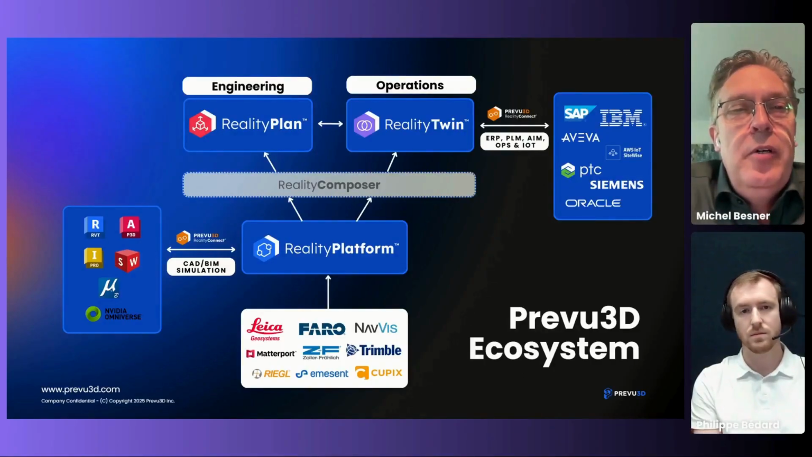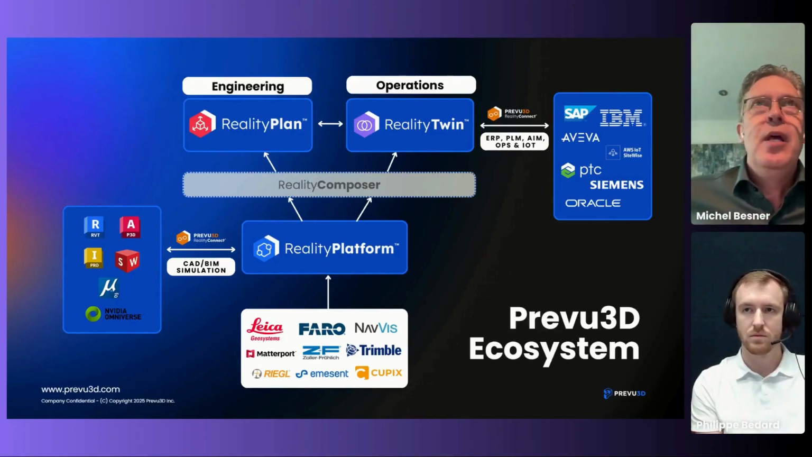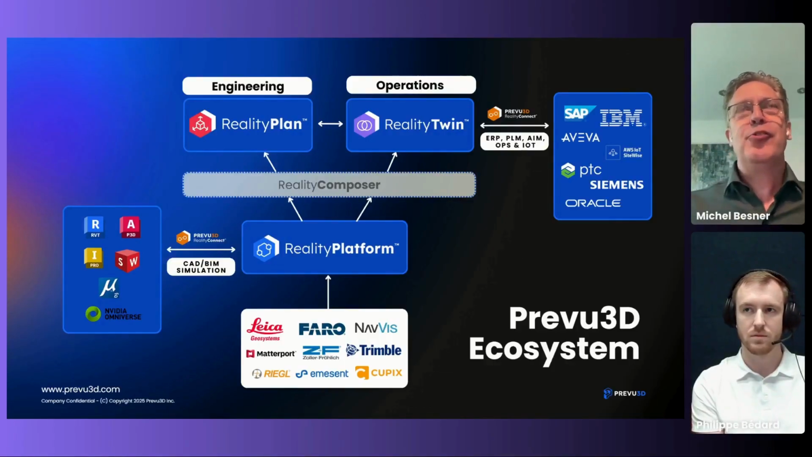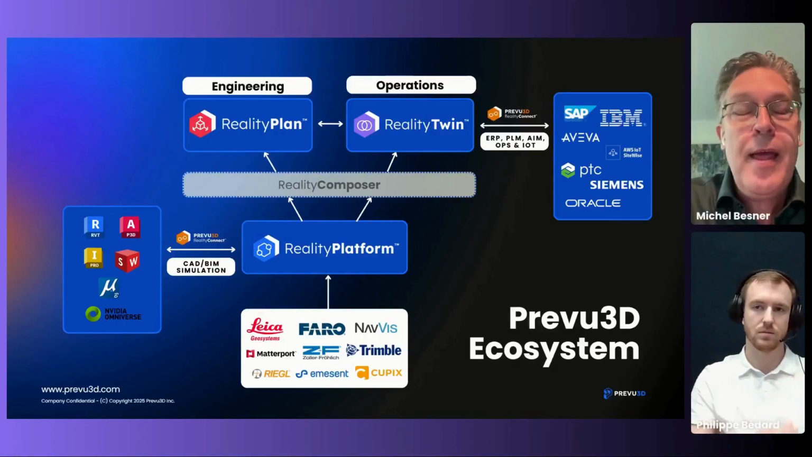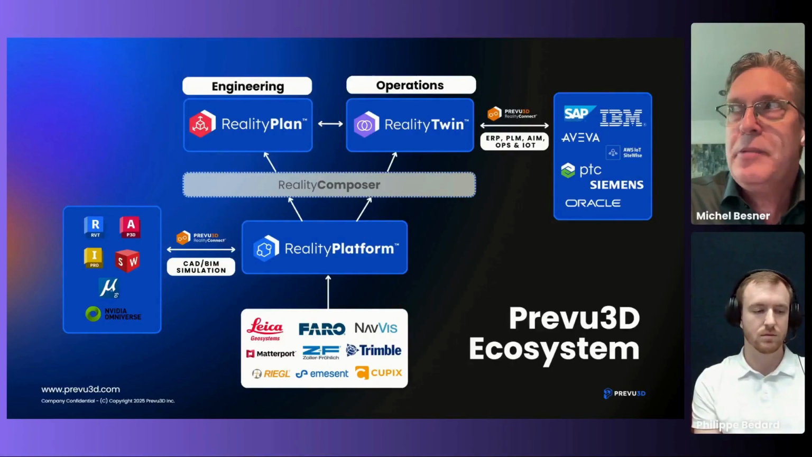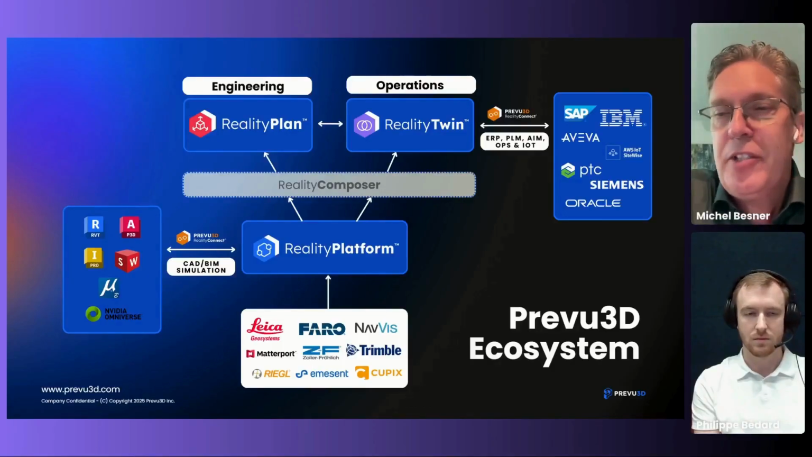And really what we've done over the past while is a whole revamp of our web platform. What's now called RealityPlatform is really meant to be almost like a Dropbox or a project manager of your digitized sites. You can take in 3D scanning data from different sources, and you can manage your sites, your user access, your projects and everything else. It's really a foundation, almost like our Windows layer on the ecosystem that we've been building over the past while.